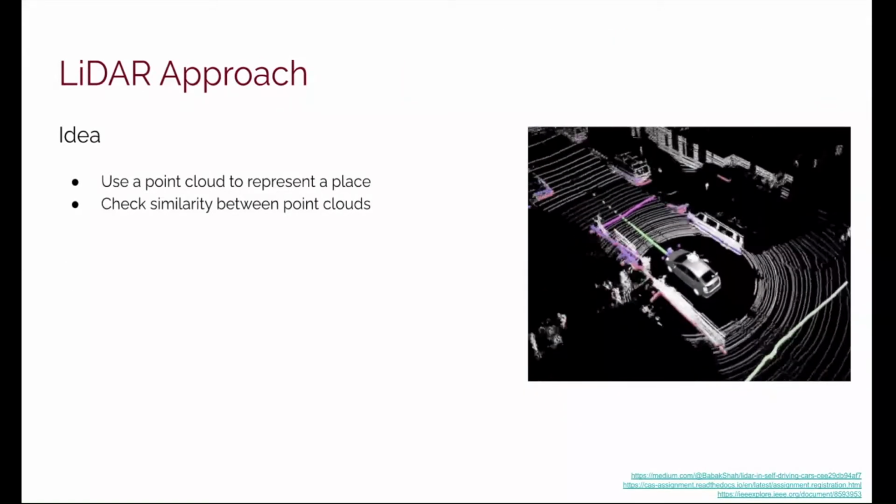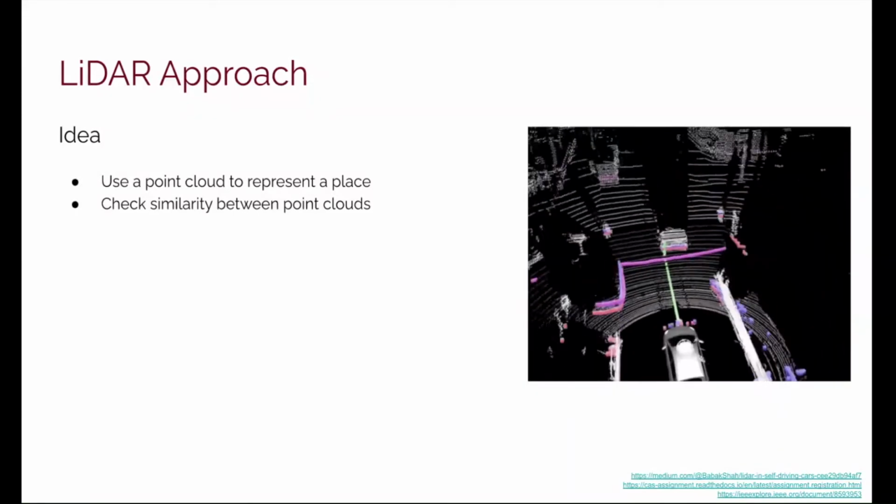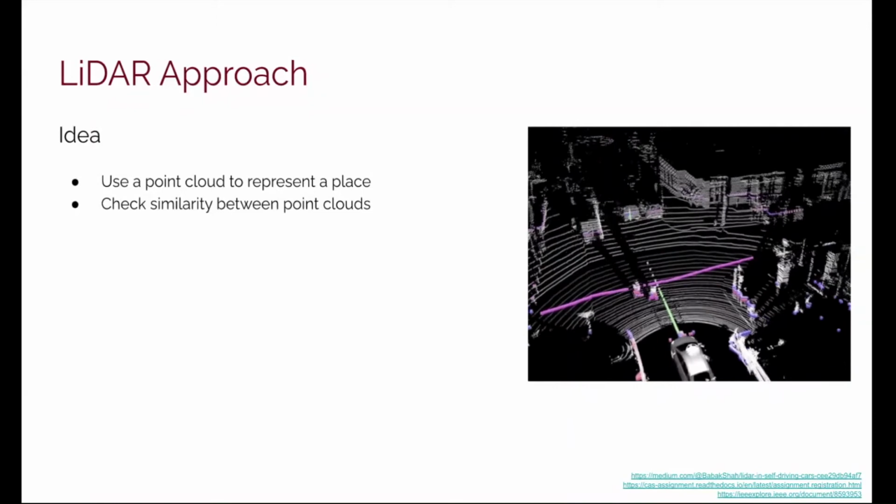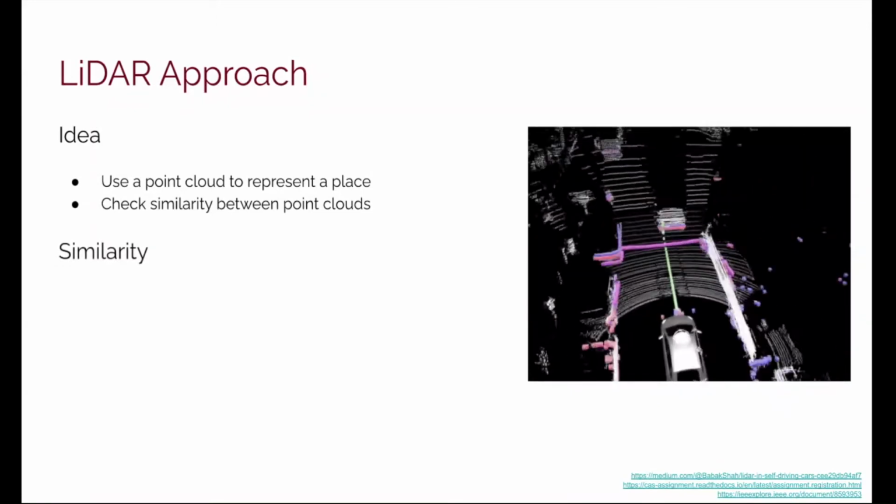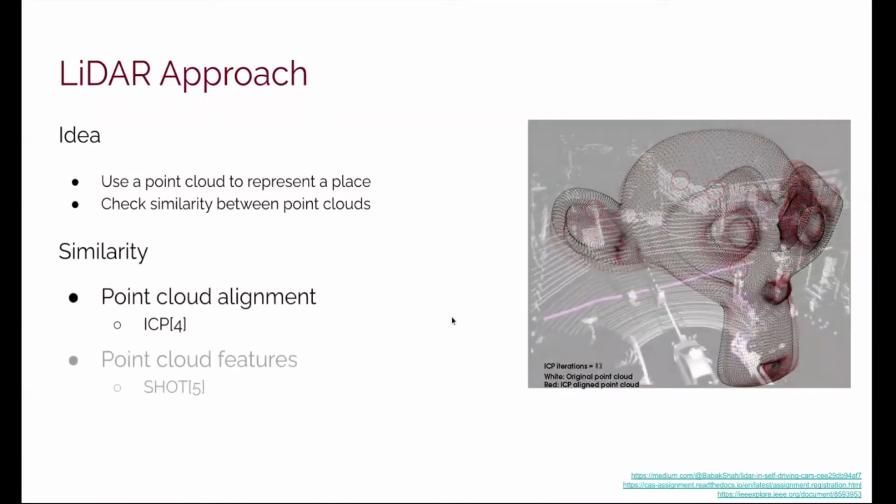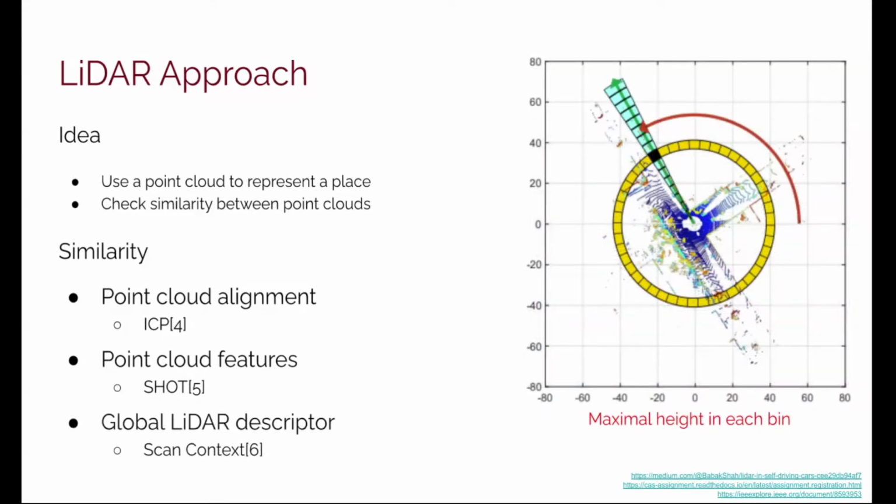On the other hand, for LiDAR-based SLAM systems, the environment is represented by a 3D point cloud. Similarity measurement between point clouds is used for place recognition. To check the similarity between point clouds, a naive way is to simply align the point clouds. But for computational efficiency, we usually extract point cloud features and match the features across point clouds. Alternatively, we can use global descriptors to describe the entire point cloud. In this example on the right side, we use the maximum heights to represent the point cloud.